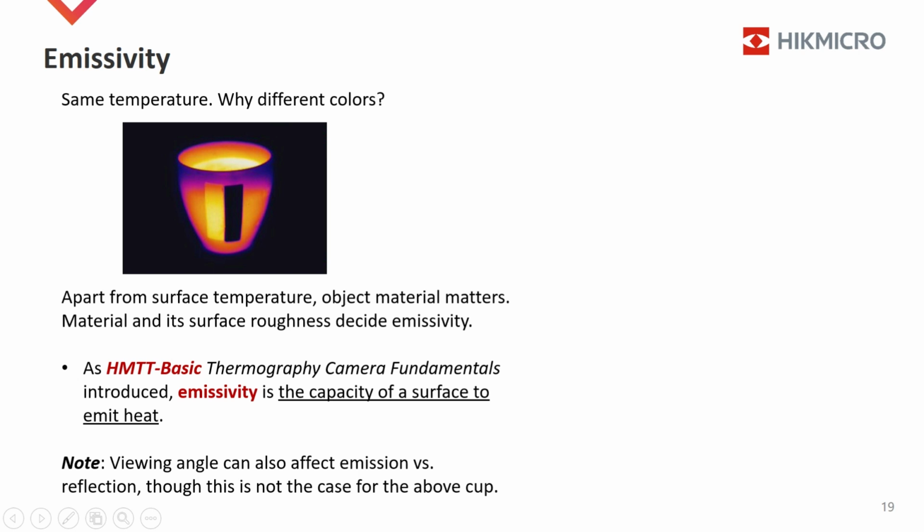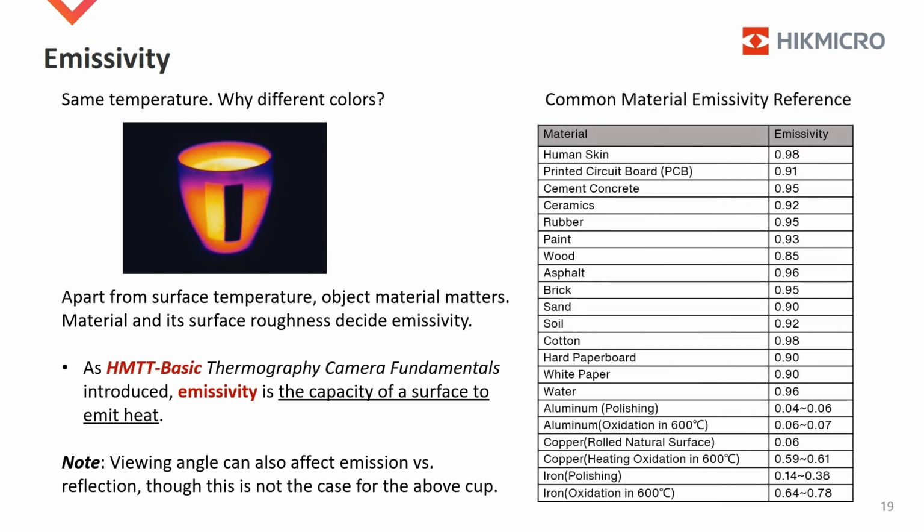As we introduced in HMTT basic thermography camera fundamentals, emissivity is the capacity of a surface to emit heat. Viewing angle can also affect emission versus reflection. For the case of the 2 tapes on the cup, tape materials are different. Users can check common material emissivity values in the camera user manual or search on the internet.